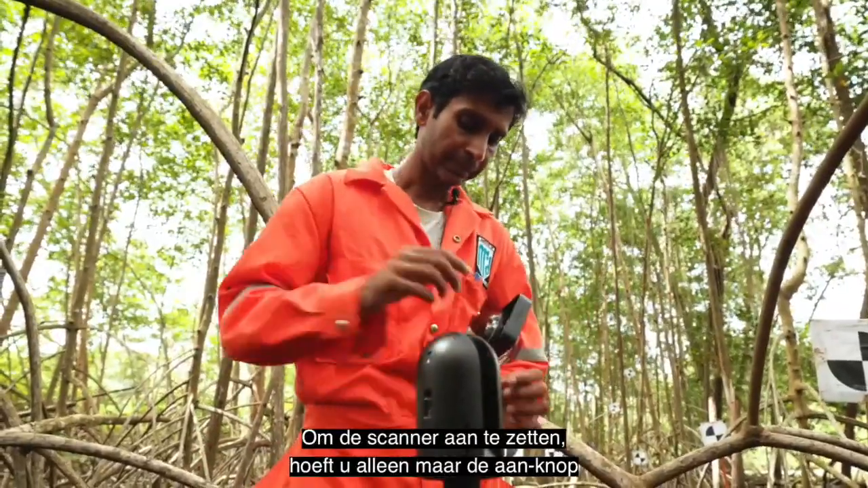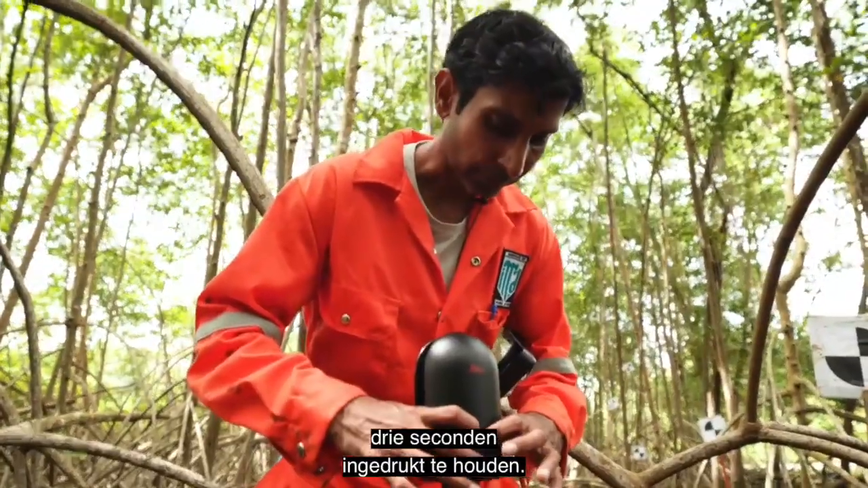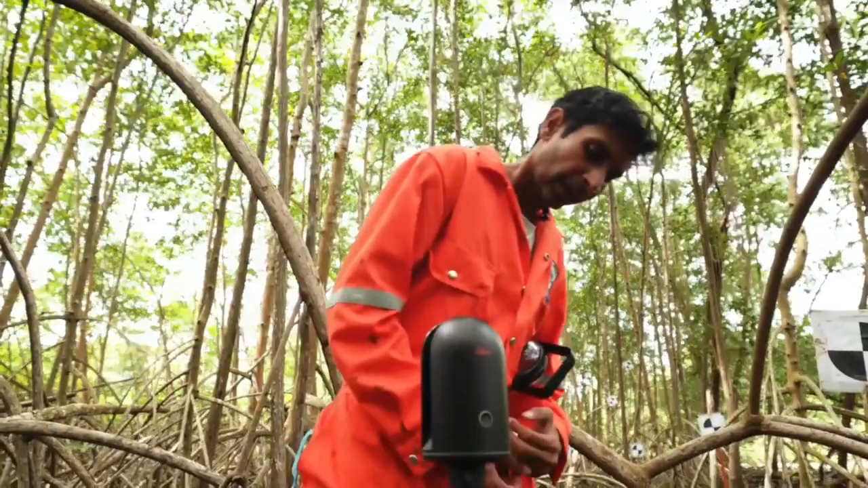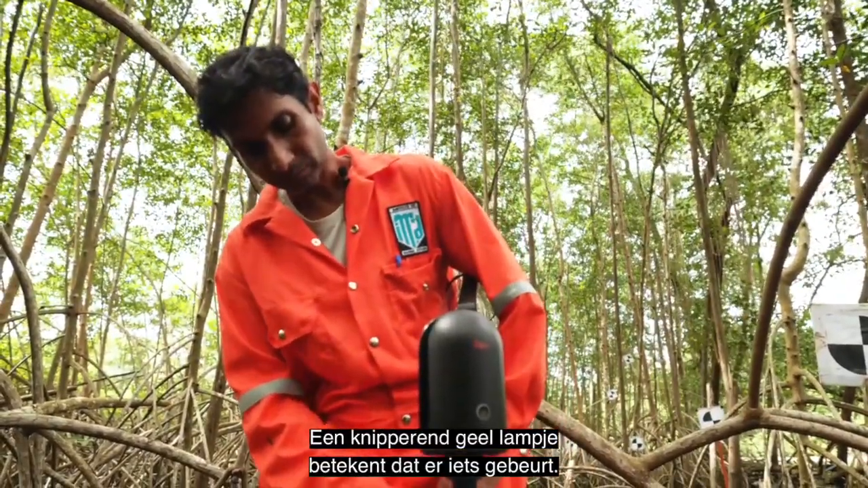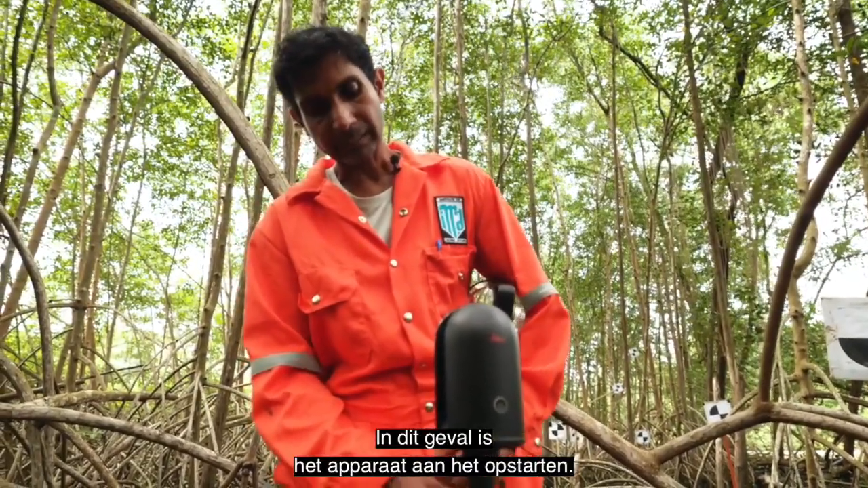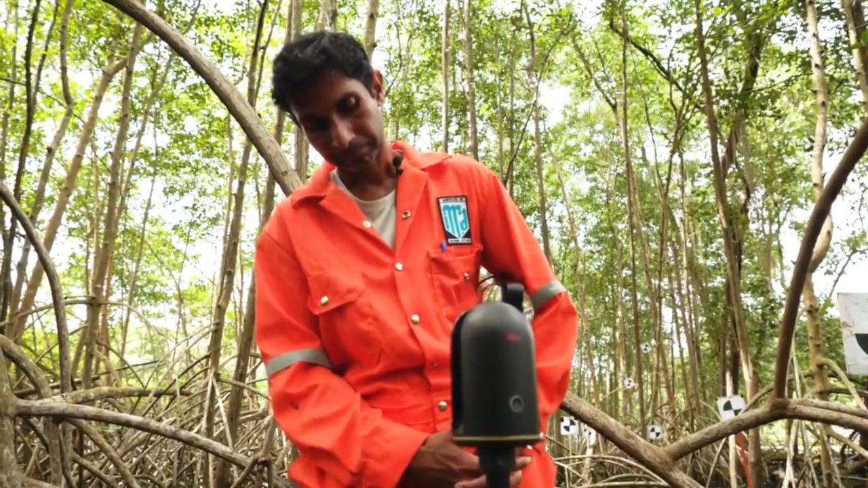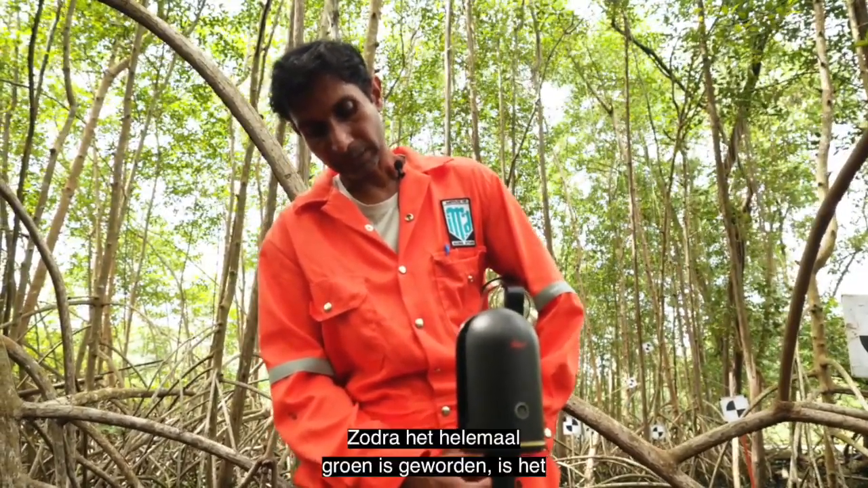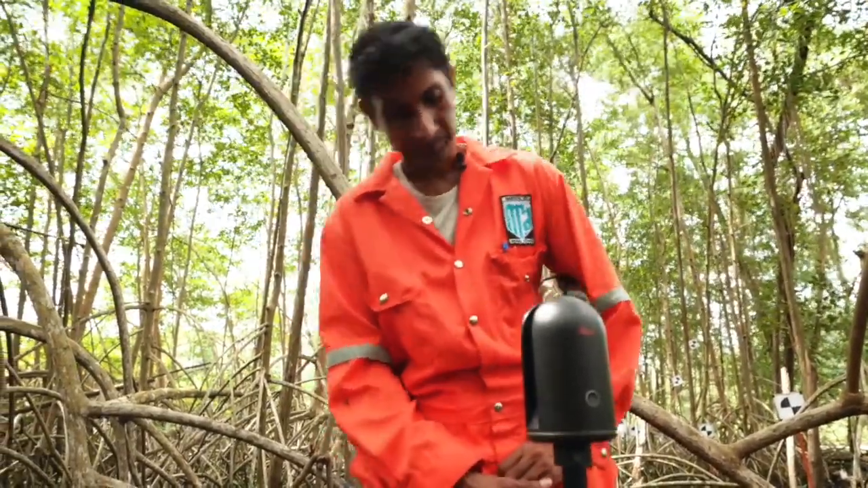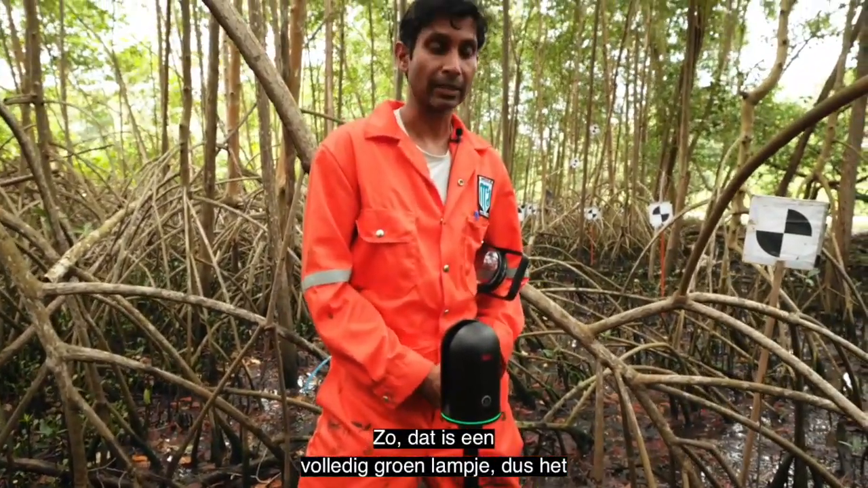When you turn on the scanner, you can just hold down the on button for 3 seconds. A flashing yellow light means it's doing something. So in this case, it's starting up. Once it's turned solid green, it means that it's ready to go. So there you go. It's solid green, so it means it's ready to start scanning.